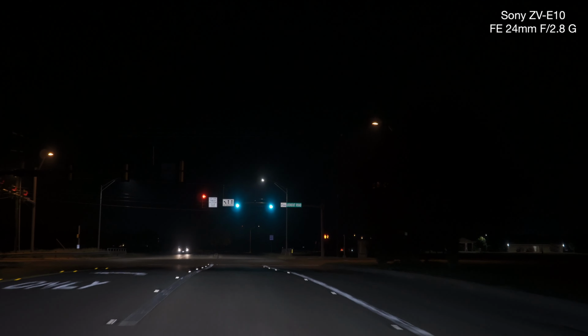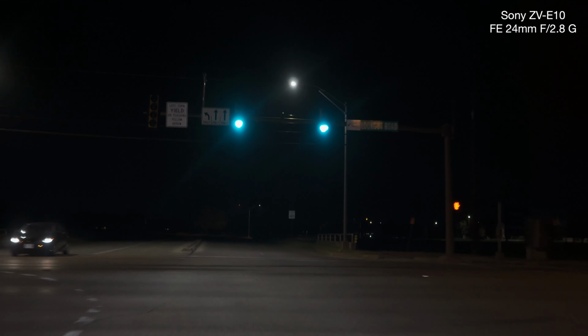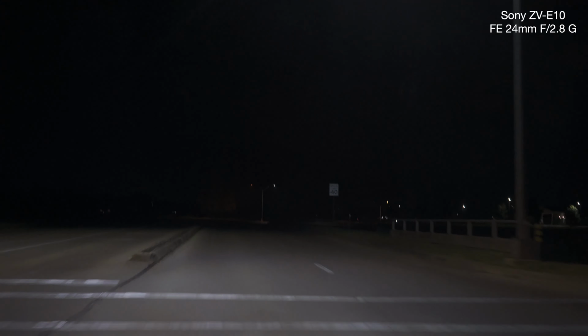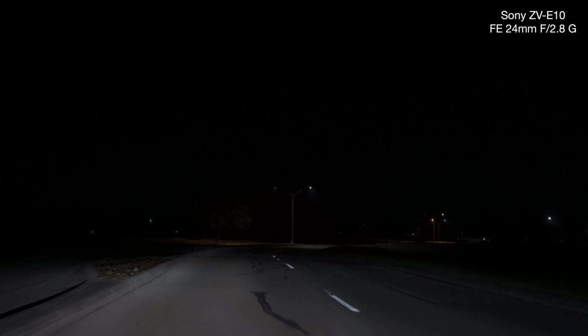So I'm coming up to the lights. Little glare. 60th.